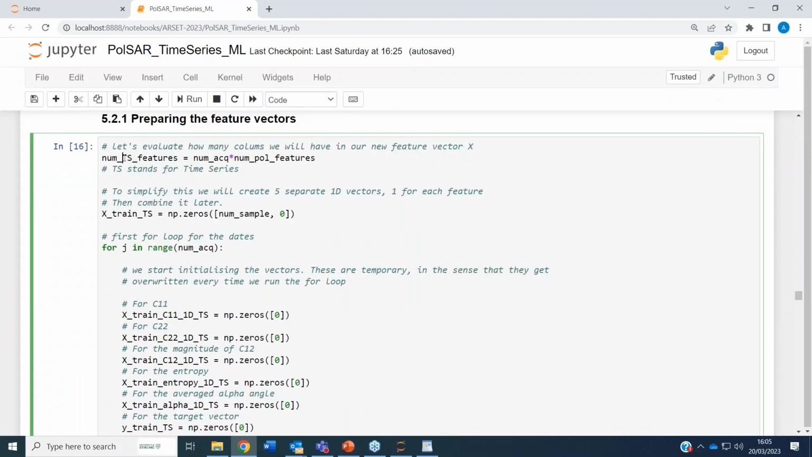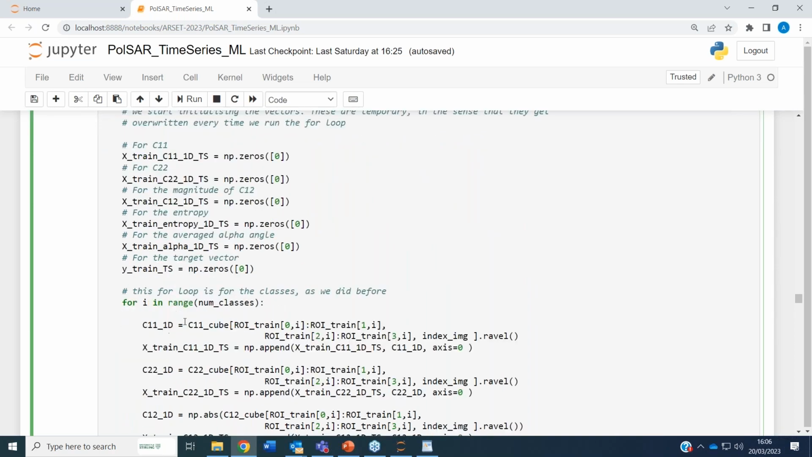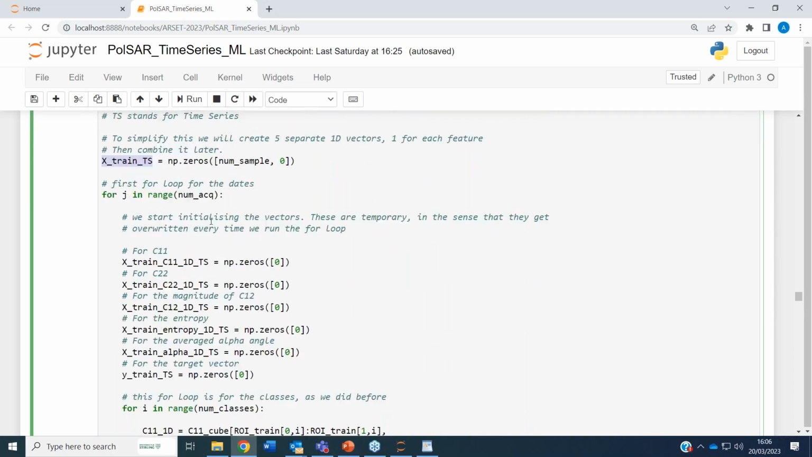First of all, we want to understand how many features we will have at the end. With this time series approach, we have number of acquisitions multiplied by number of features. And then we create again this container. At the start, it doesn't have any samples here. It's still empty because we want to fill it in. And then the easiest way to do this filling in of the feature vector, I find, is by using two for loops. Two nested for loops, one in the other.